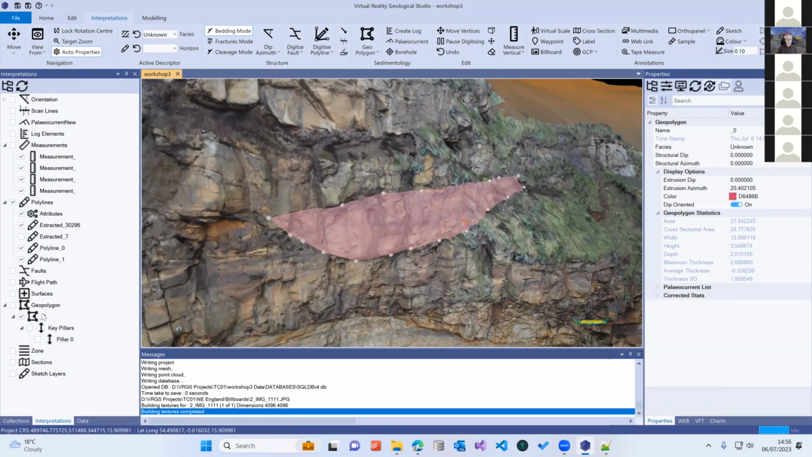So in the properties of the geopolygon, you'll see we have things like the extrusion direction, which is to do with the way it's displayed, the structural dip, which is your regional dip, your structural dip, which you need to correct for, and then our statistics. So we have the area, which is just the area of the triangles that make up the geopolygon, and that's got a complicated shape to it.